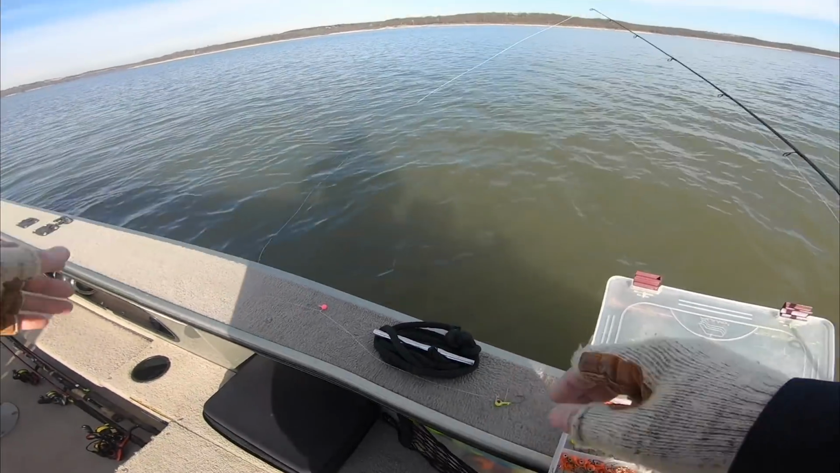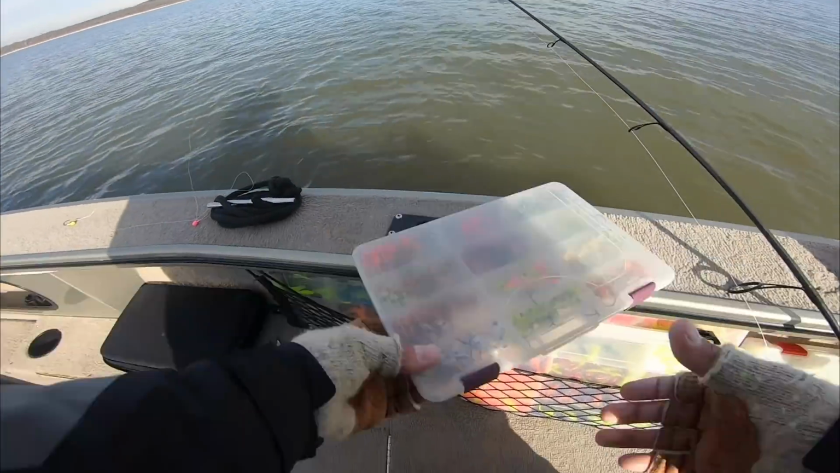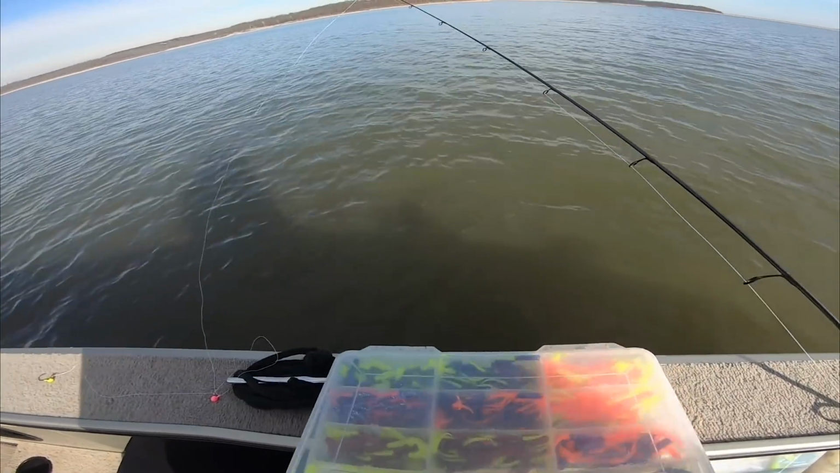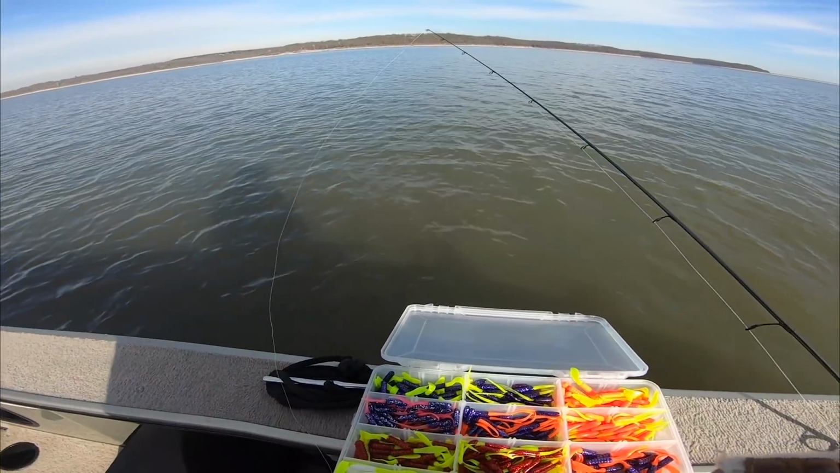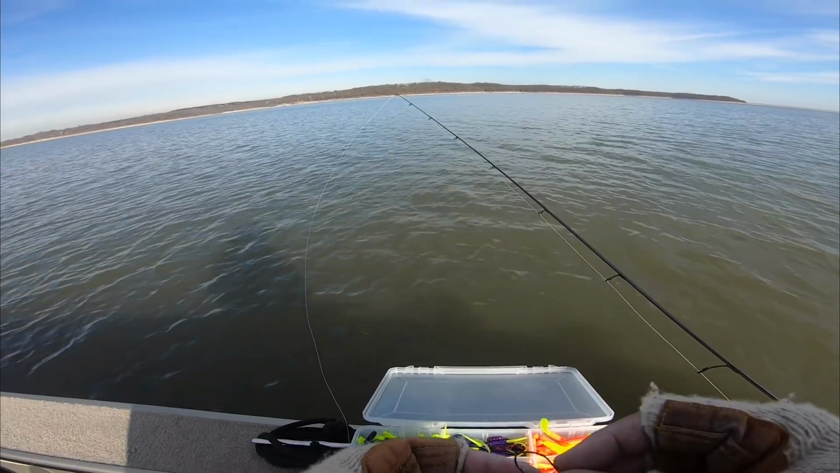But grab the cutters here, tie the tag off, go from the jig box to the plastics box. Again, not really sure what's going to be working best today, but these are some of my most favorite colors here. Start with one flap tail.